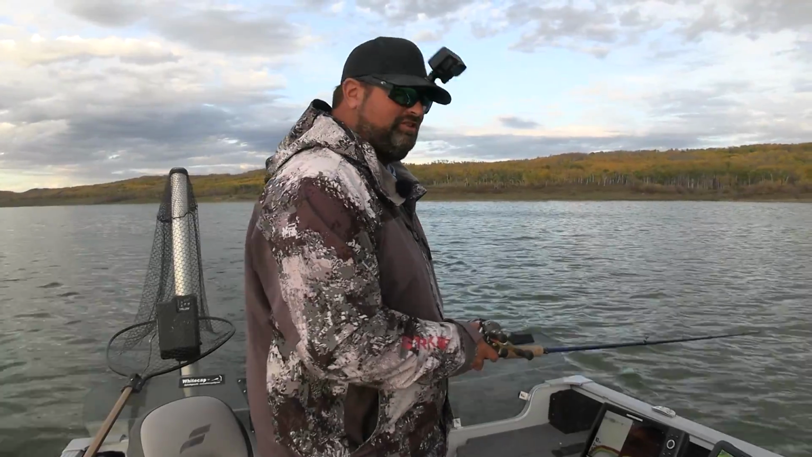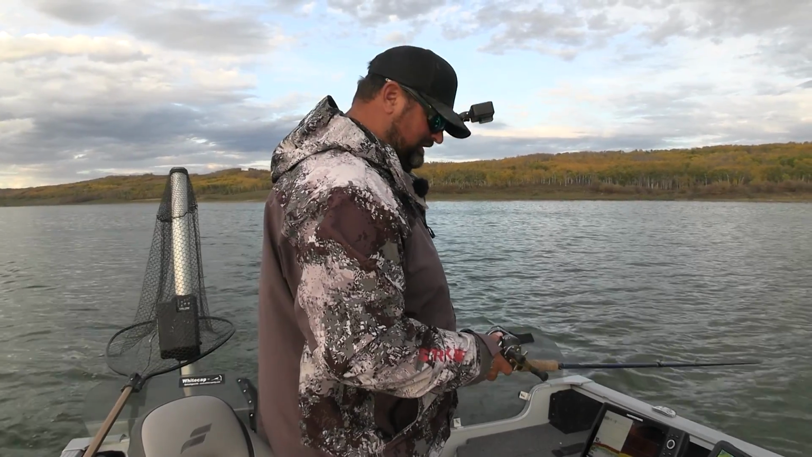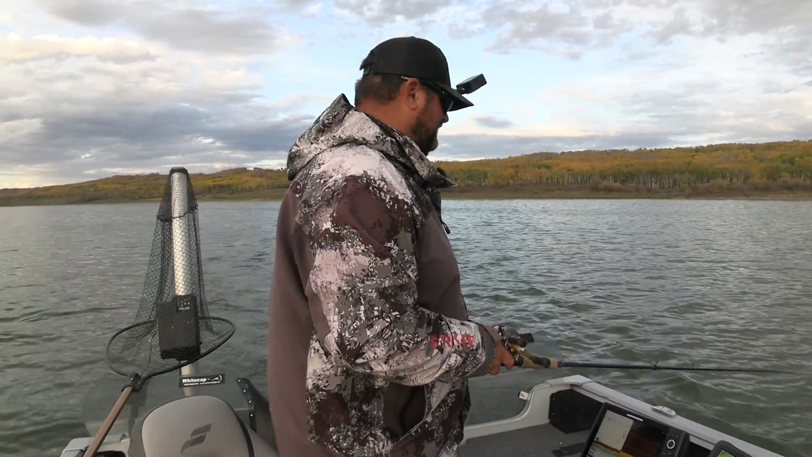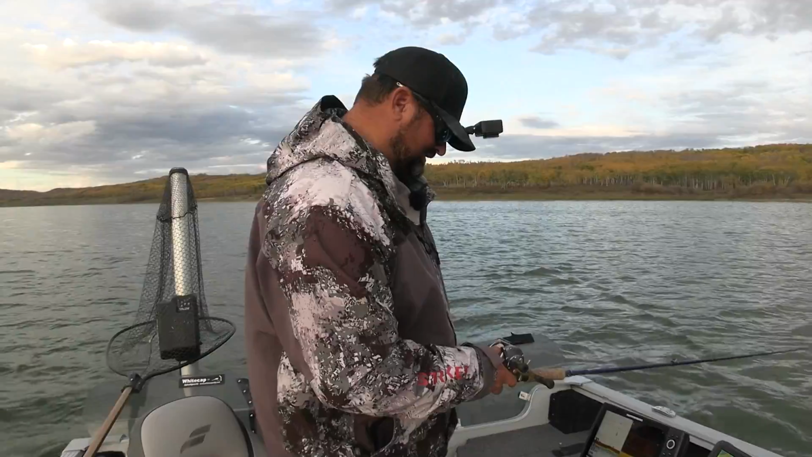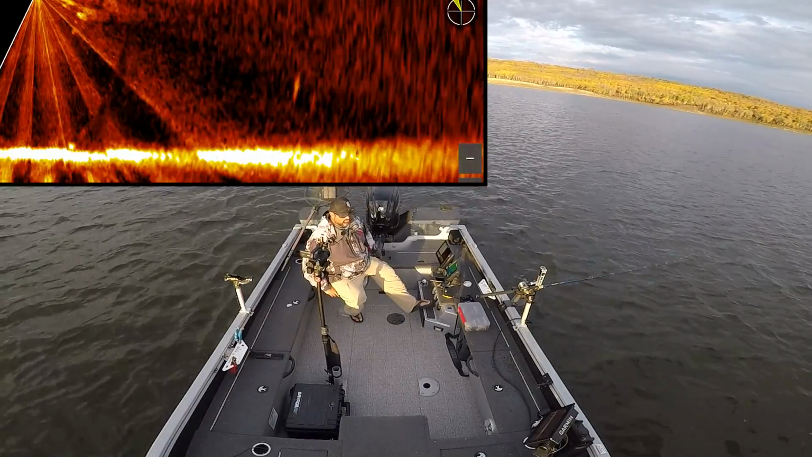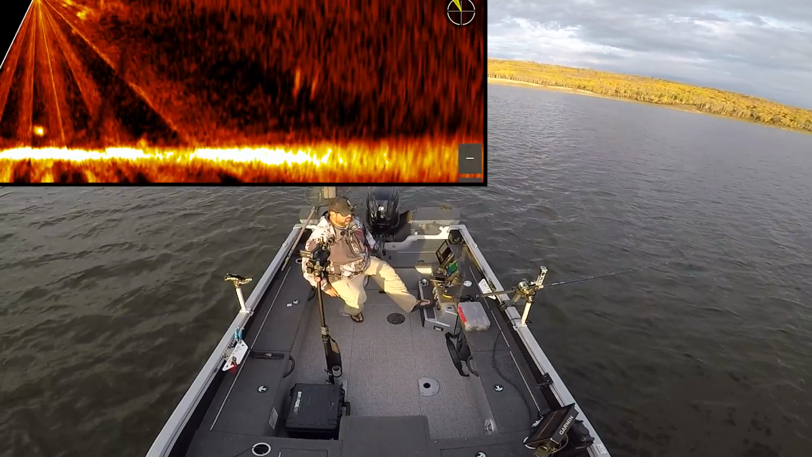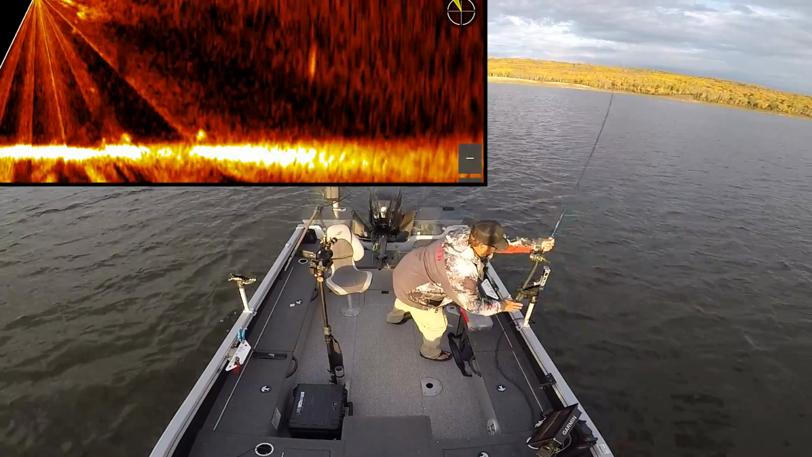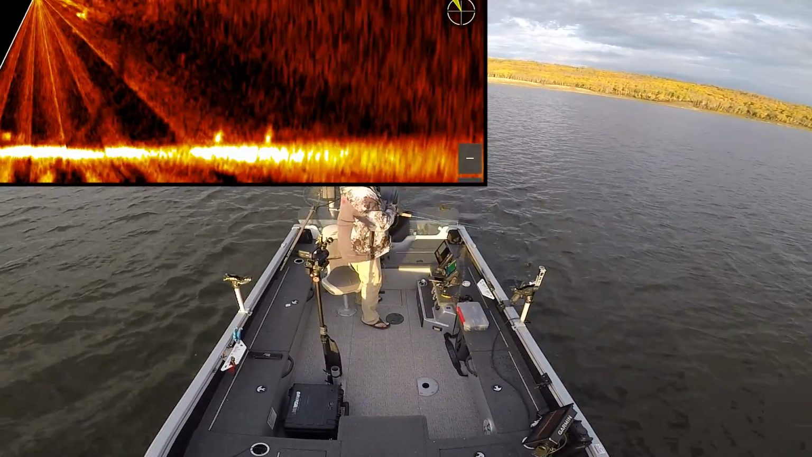Best thing about trolling this depth too is I hardly have to put out any line with the deep diver crank. Right now I've got 35 feet out, 10 feet of line, and I'm like 9 feet, 8 feet, so I'm right in the strike zone. It's perfect. Comes another one, coming quick. Should hit it if it comes that quick. Yep, I had a feeling. Came that quick. Didn't hook up though, or it is hooked up.